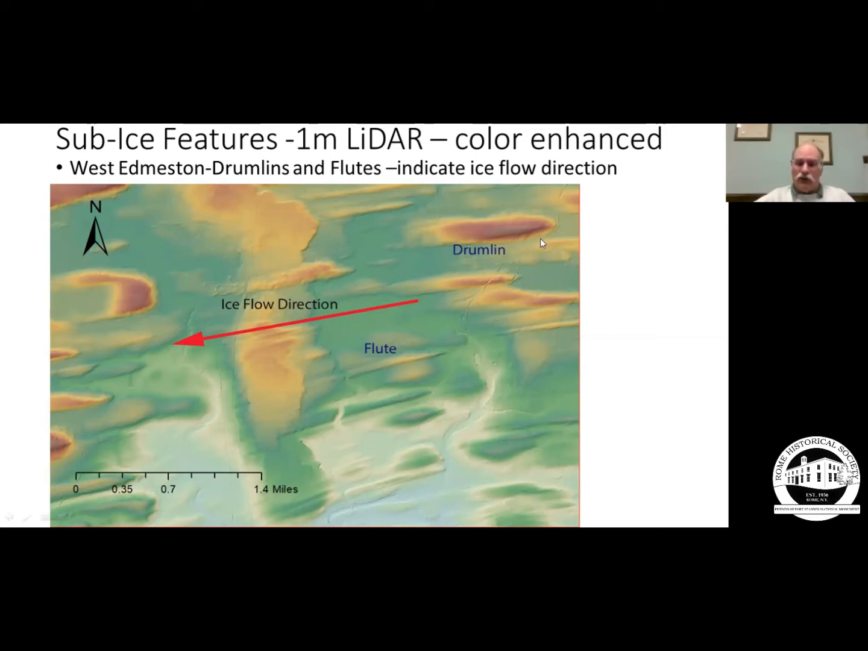The ice flow direction from the more blunt end to the more tapered end of these drumlins was from the east to the west. All of the ones over in the Lake Ontario drumlin field pretty much run north to south. So there's a very different direction of ice flow just to the east of us. To the west of us, everything was pretty much coming out of the north.